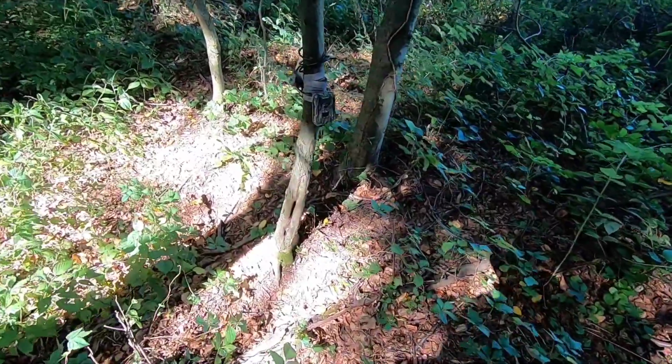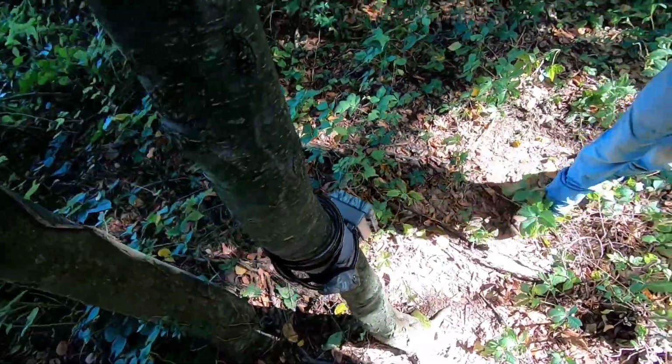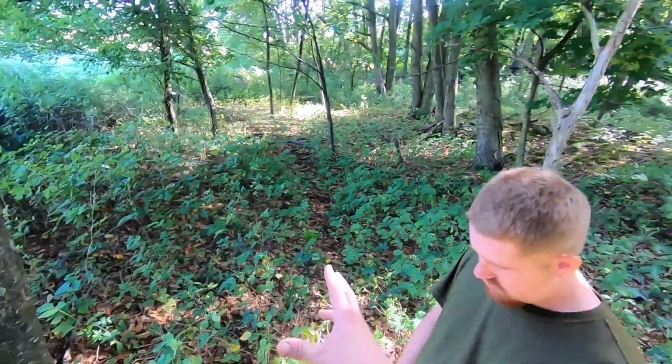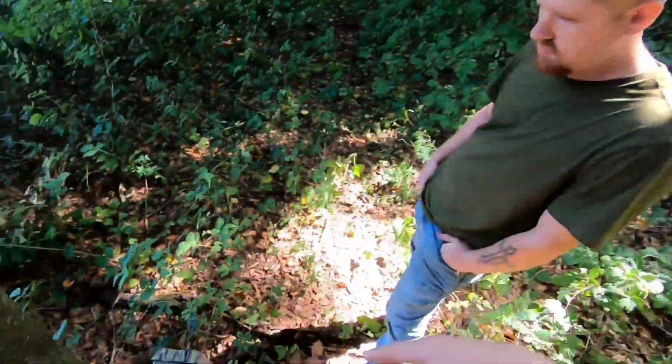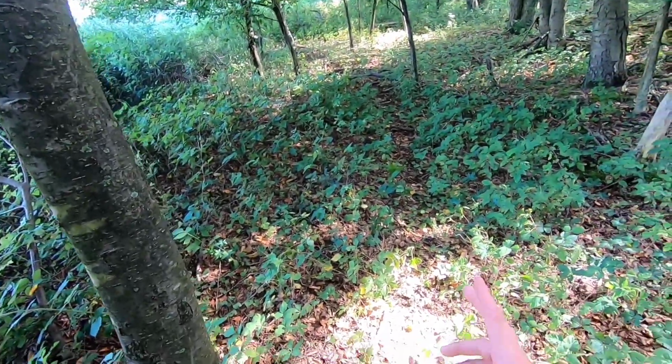Well, at least our one camera is still here. Nobody stole it, at least. We'll get in here and check this out. We got this camera facing away from the sun. Sun's coming from over here. You want to keep your cameras out away from the sun so you get better quality pictures.